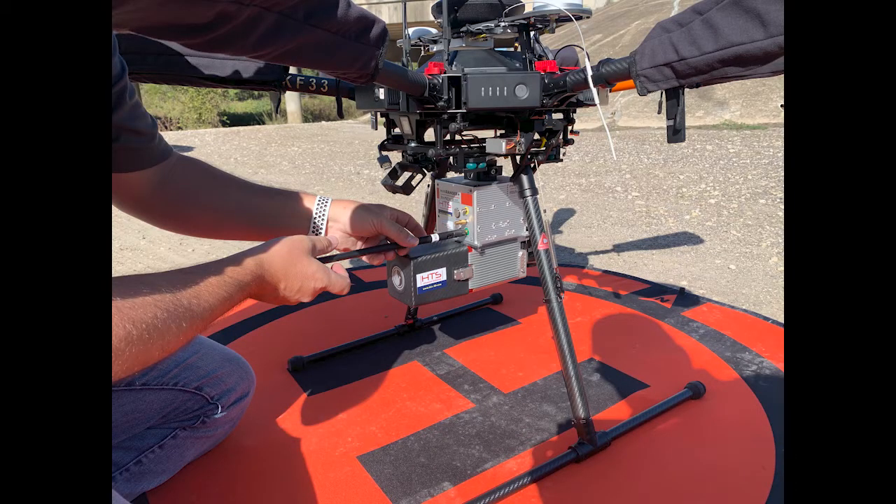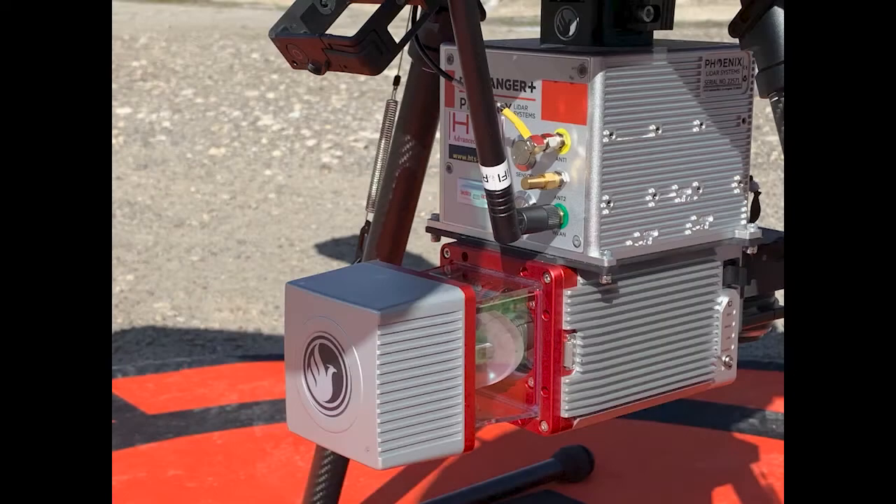For above the bridge, we used our aerial LiDAR unit. Here's a picture of the drone setup. It's a DJI Matrice 600 Pro, and this is the LiDAR unit, which is a Phoenix Mini Ranger, which is capable of taking 100,000 points a second, which is a lot of data.